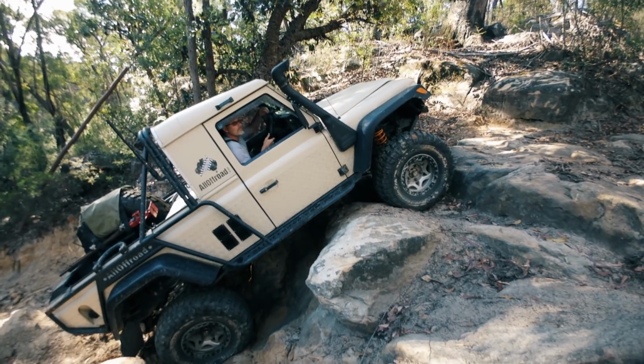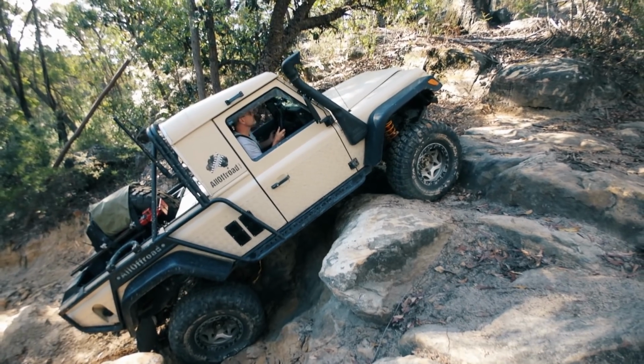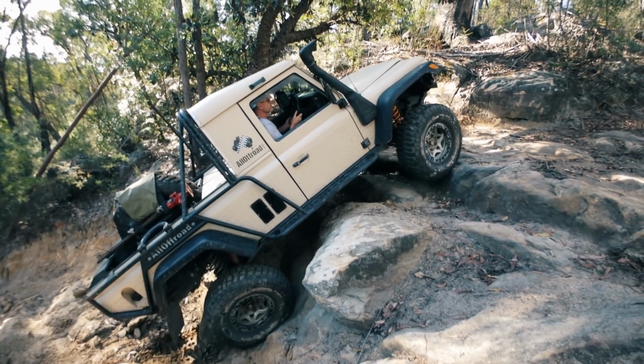Traction. Just try steering left. So just try this side.